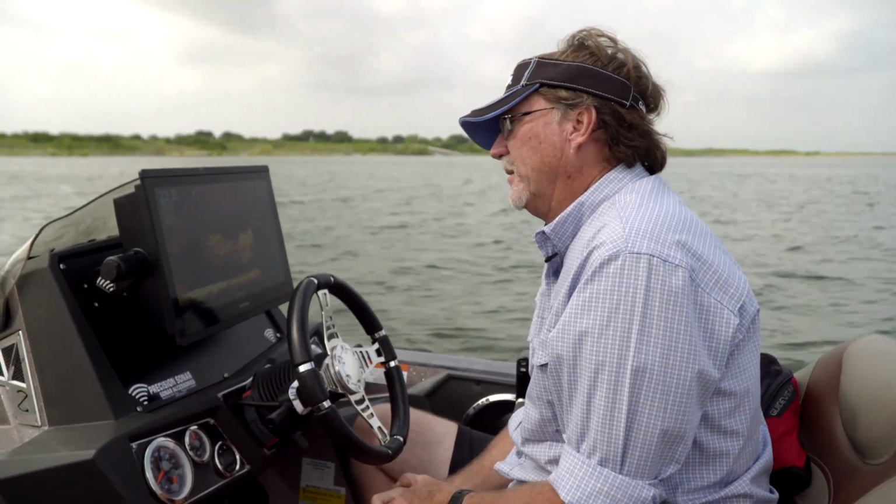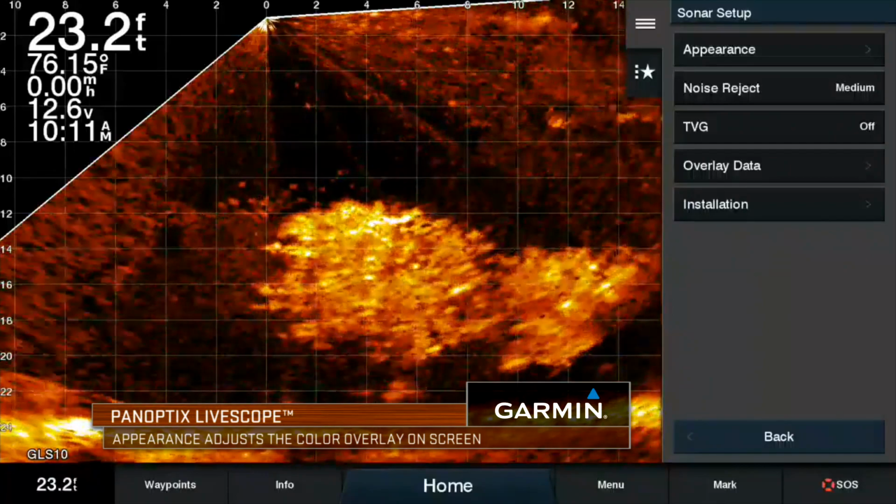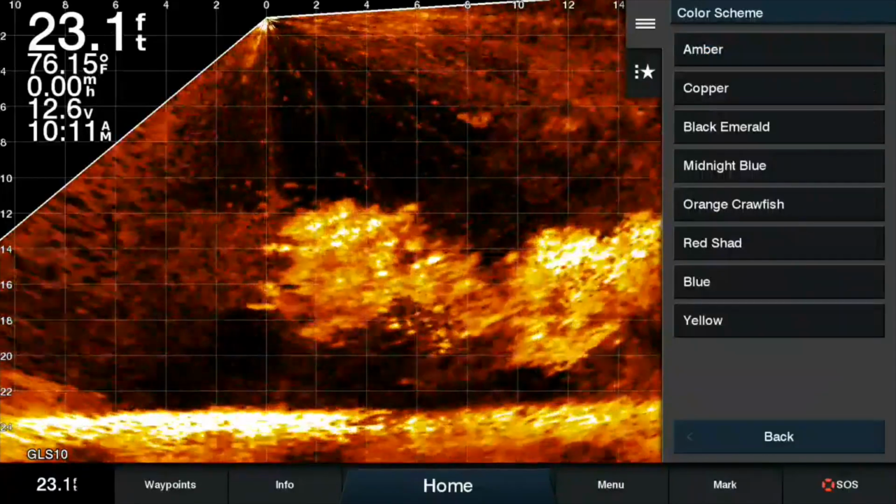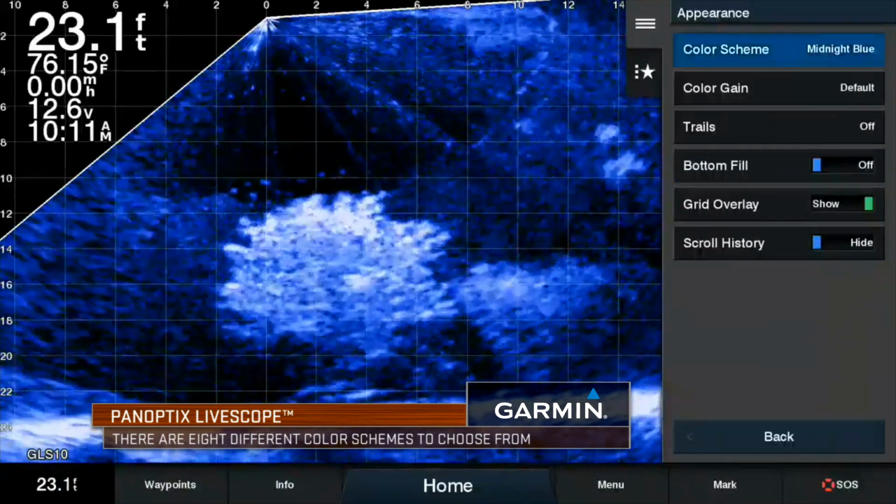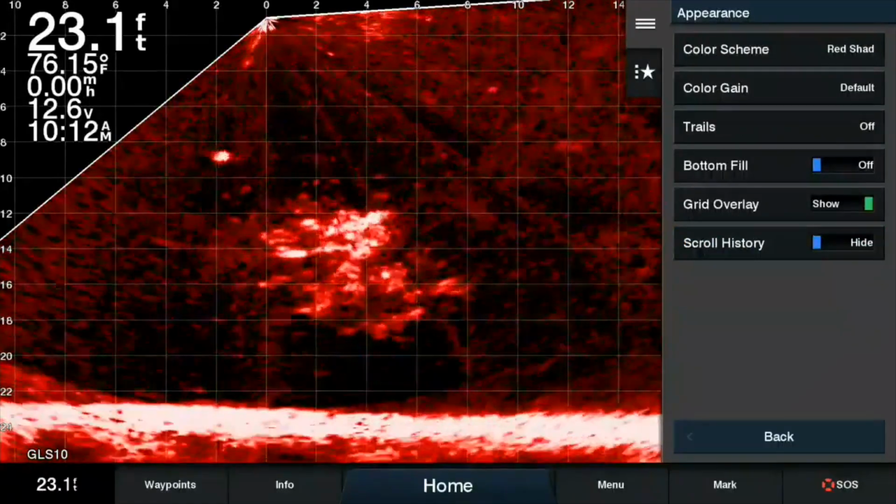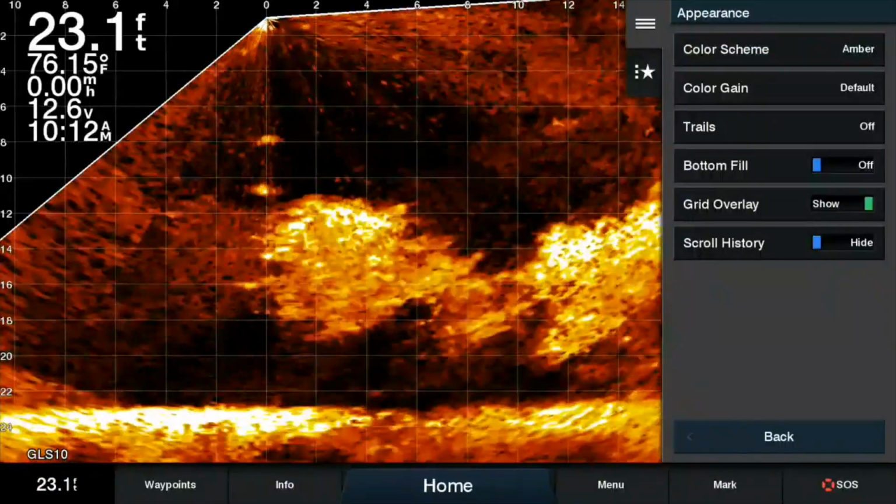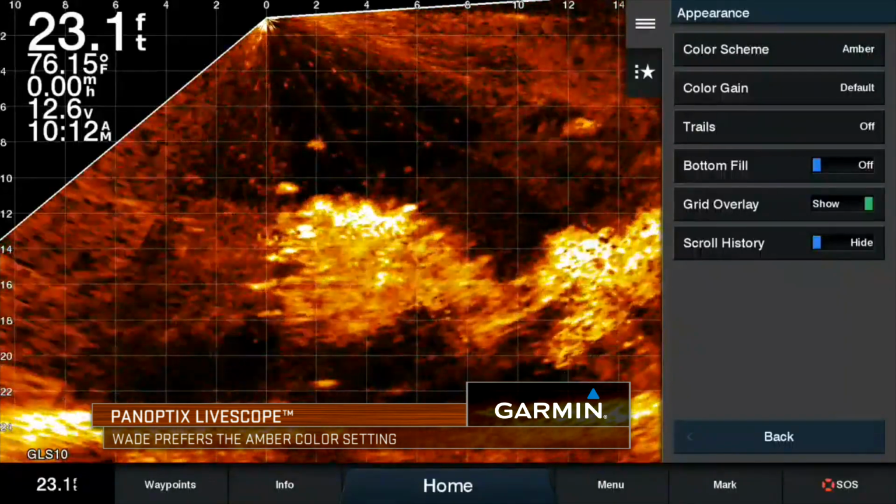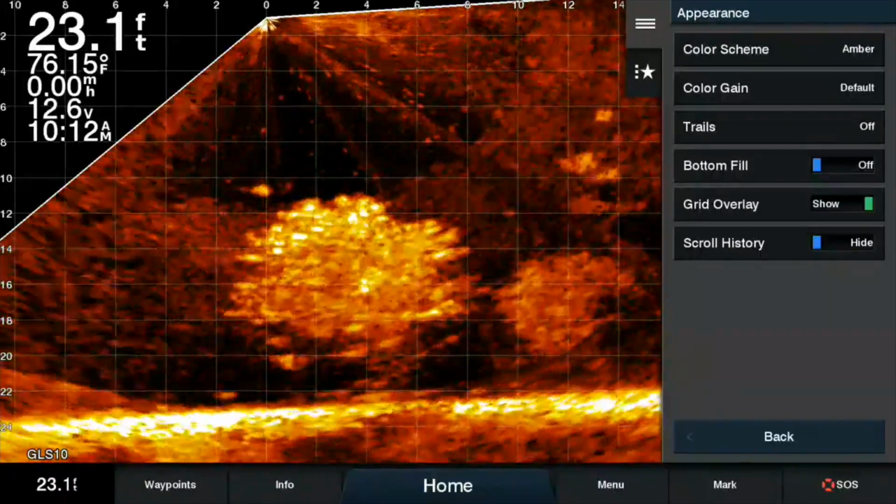Your sonar settings when it comes to LiveScope are really, really important. We'll talk about appearance first. Appearance is basically the different color palettes that you can look at. There's a lot of different ones: amber, copper, black emerald, midnight blue, orange crawfish. And each one of them that you hit is going to give you a different look and a different feel to exactly what's going on below you. Now, for me personally, I first started with pretty much an amber on LiveScope, so I've trained my eye. That's the one I like the best. There are going to be other people out there who like different color palettes, and you've just got to find what works best for you.